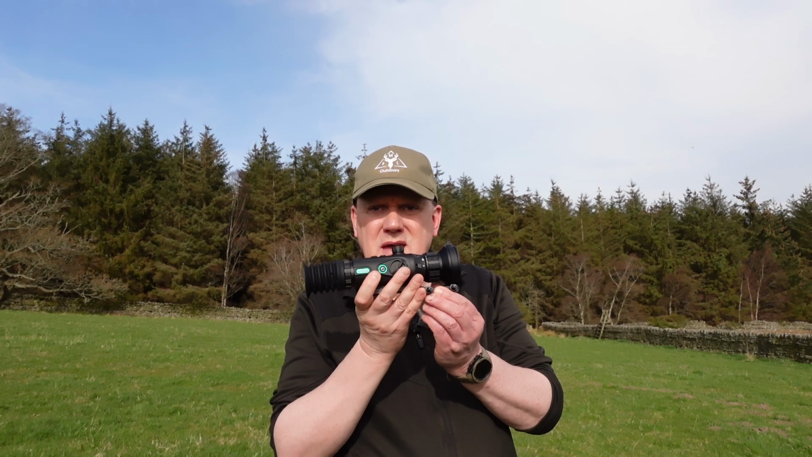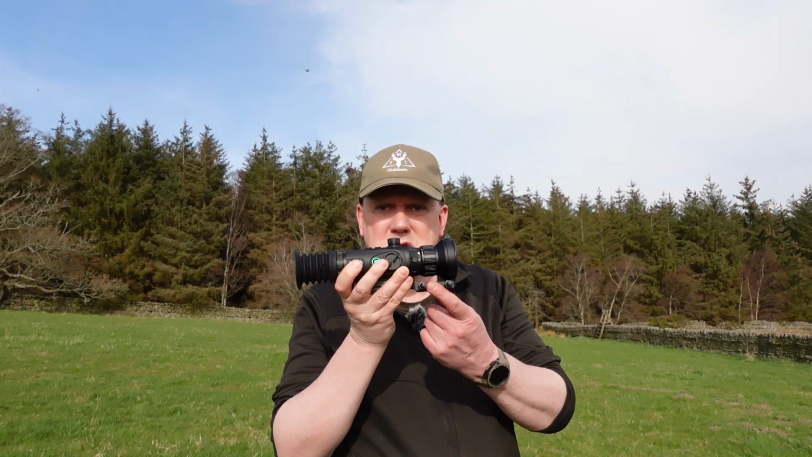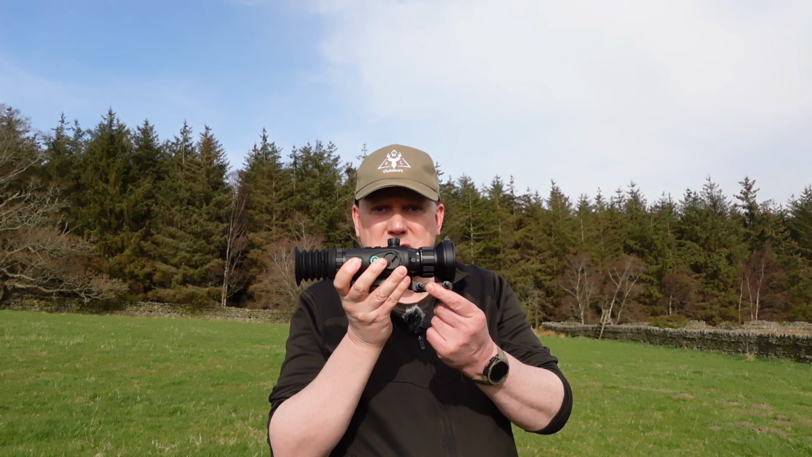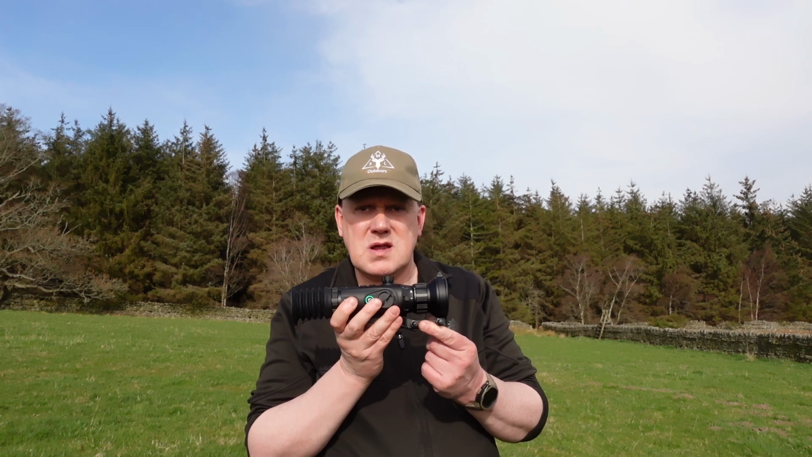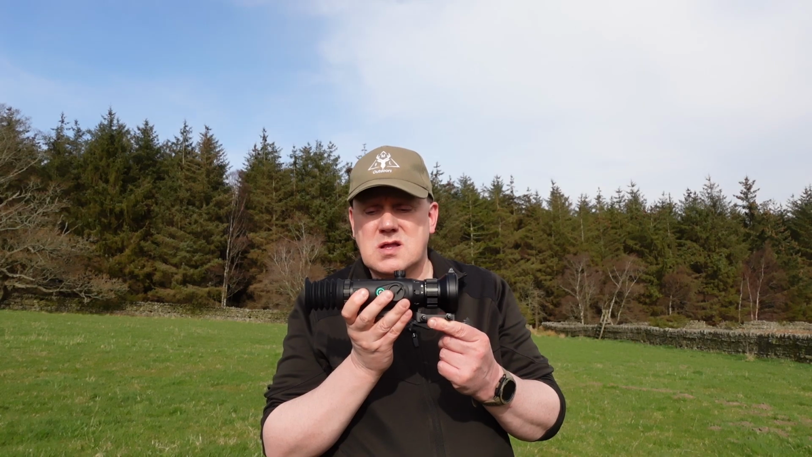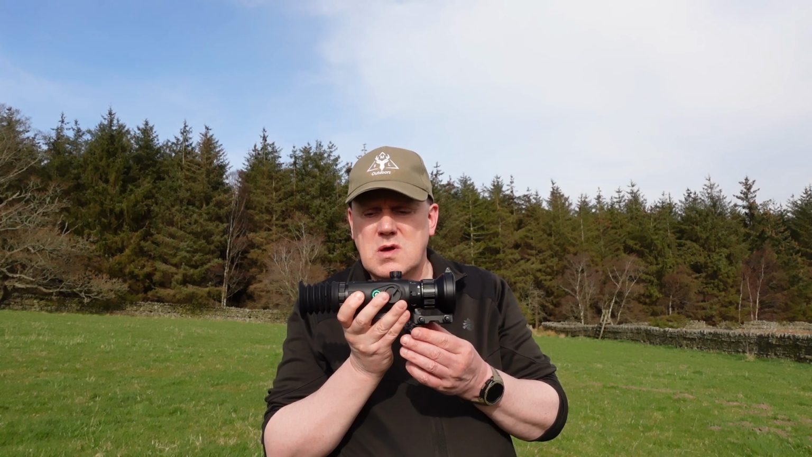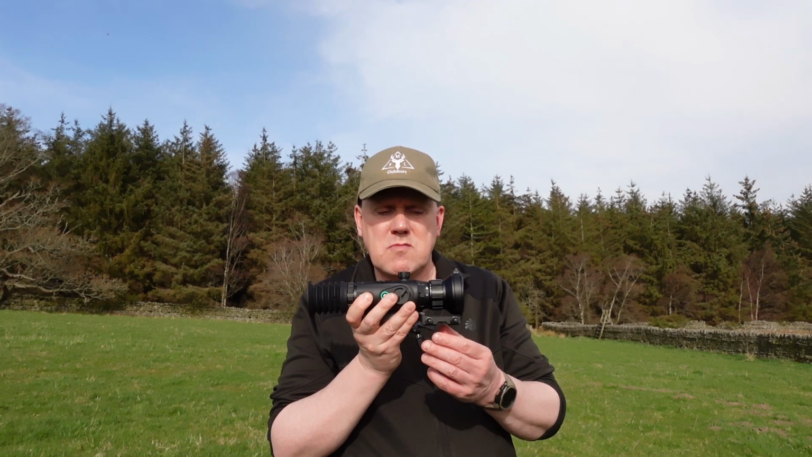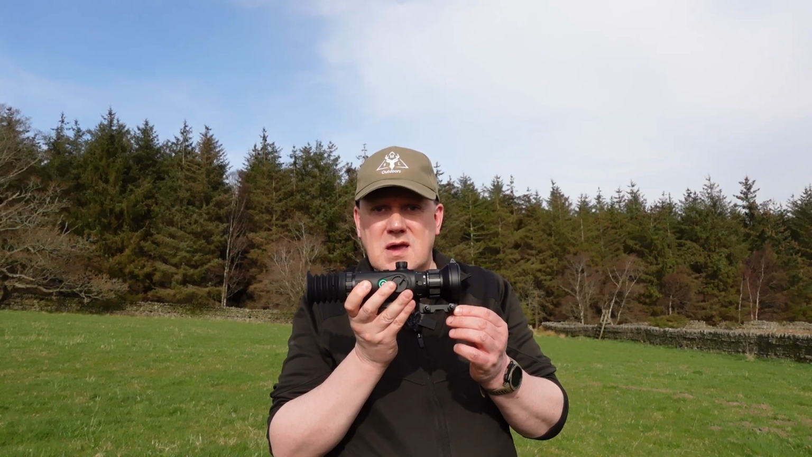One other thing, for this type of scope, I wish they would include a quick release mount. I understand things are down to cost, especially at the price this is, because it's at an absolutely excellent price. I just wish they would put one in. This has various profiles, so you can swap it out from one rifle to another, and the quick release mount would just be the icing on the cake.